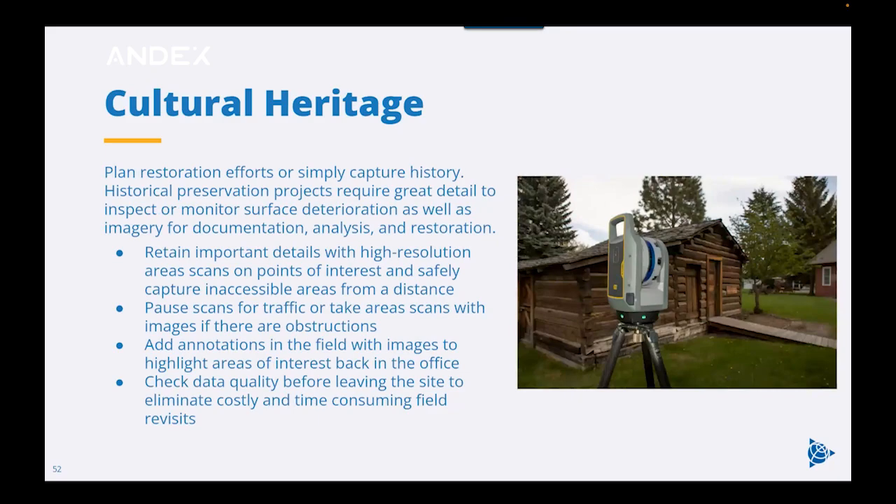Scanning cultural heritage sites for preservation and restoration is another great application. Use area scans to capture a high level of detail on points of interest. You can pause the scans when there is tourist traffic, and you can take area scans with images if you have obstructions. You can add annotations to highlight areas of interest and check data in the field before leaving to eliminate return visits to places that are often in really remote locations.